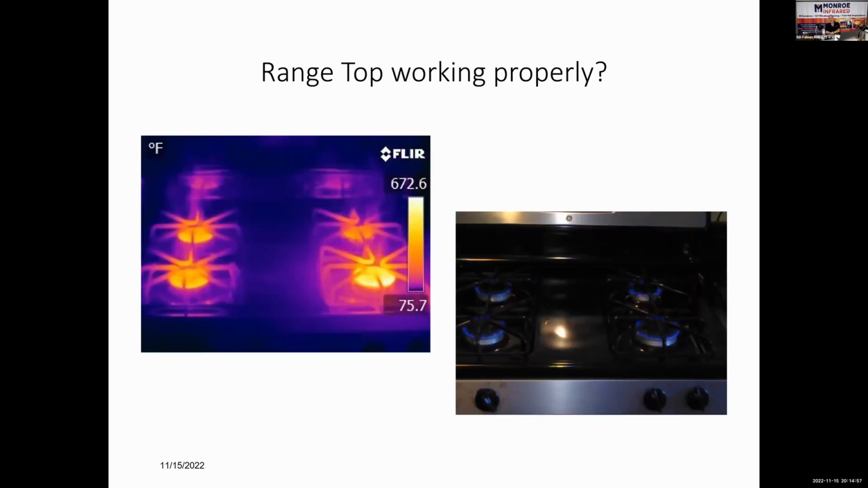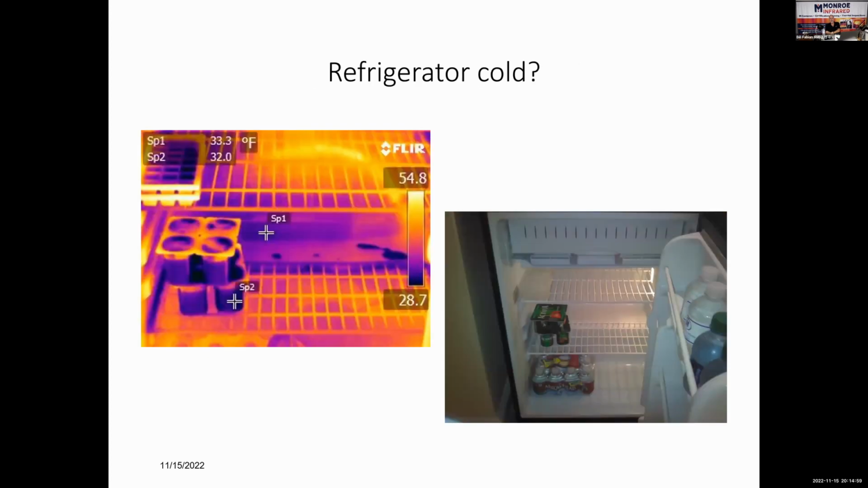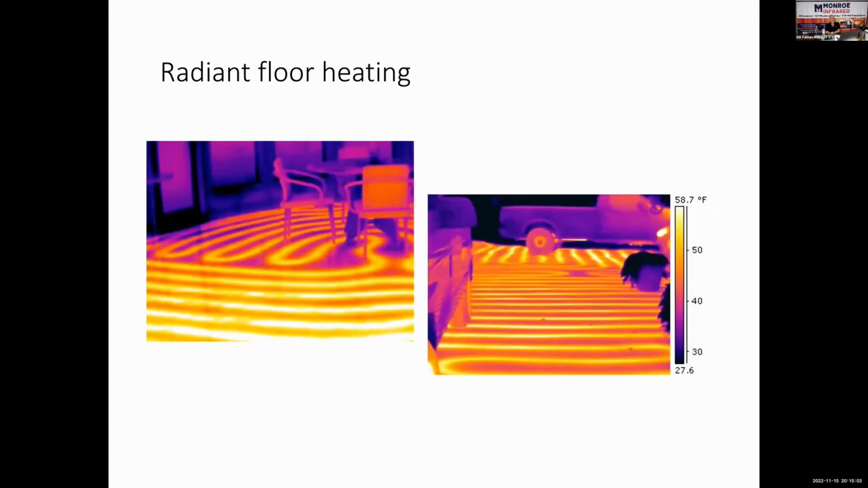Are the gas appliances fired up? Electrical, refrigerator temperatures. I'm telling you guys, radiant heating systems. On the left is inside a house, obviously, and on the right, a snow melt system. What else can a home inspector do with an infrared camera?